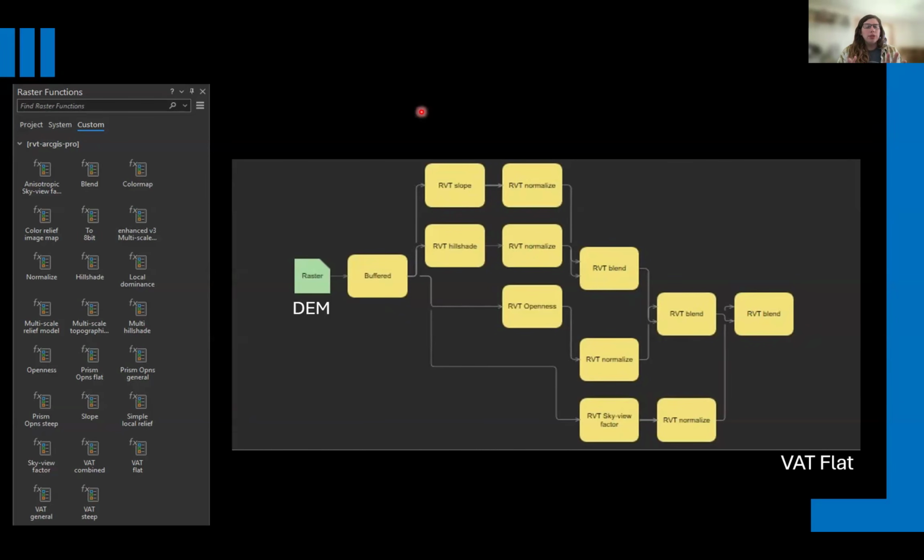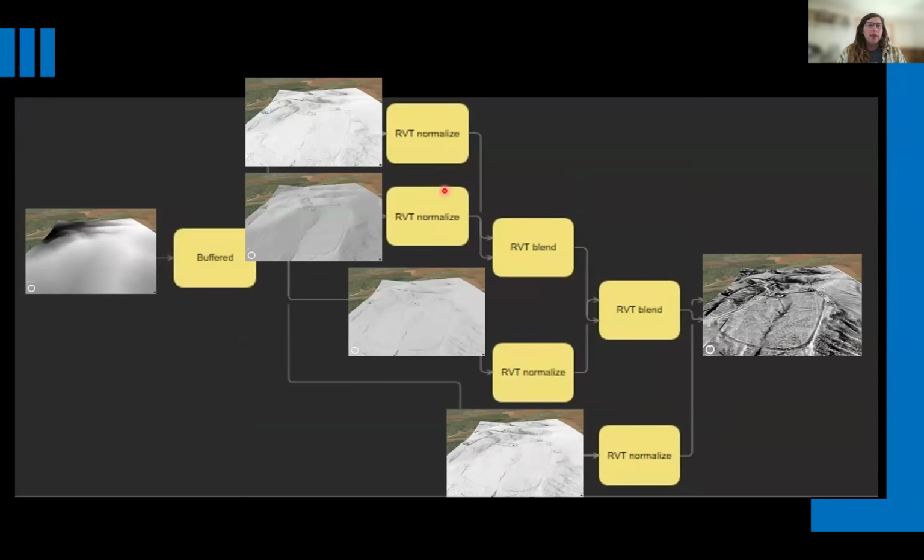This is just a screenshot of the Relief Visualization Toolbox and the flow chart for taking your digital elevation model, which can be either a digital surface model or a bare earth model, and running it through different processes to end up with your ultimate VAT blend. Along the way, you come up with different derivative rasters. You start with your DEM and create a hillshade.